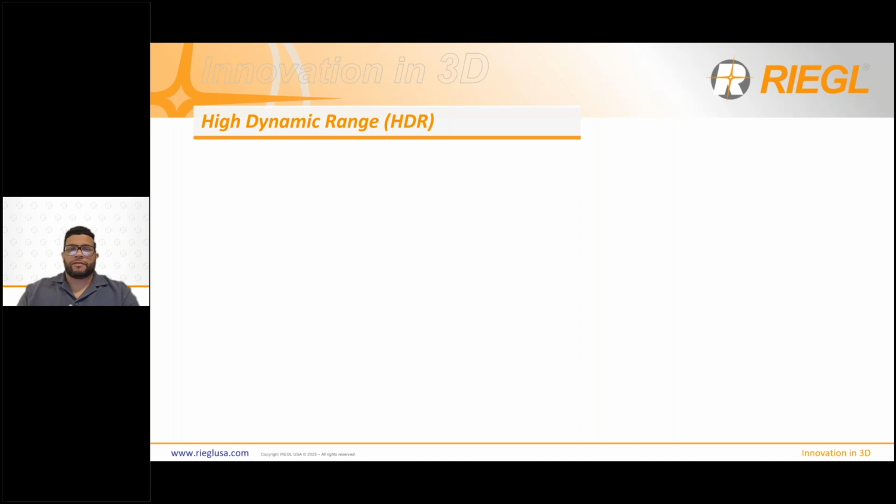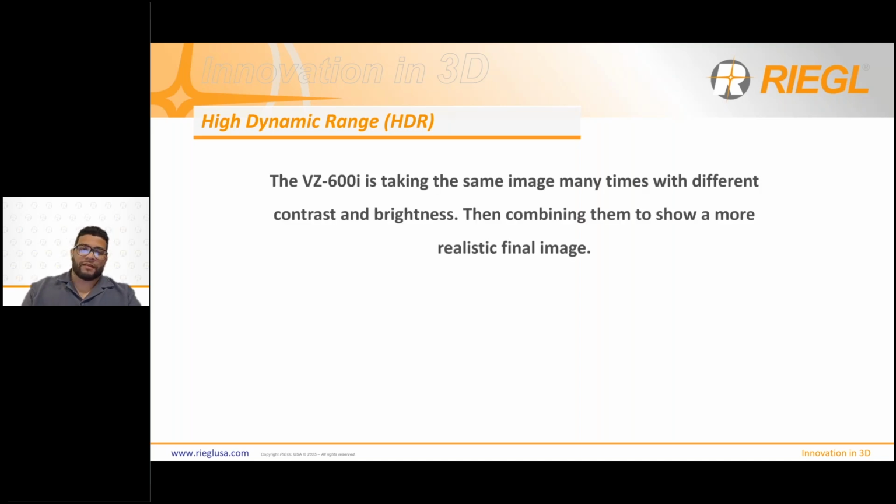Next really important feature, really highly requested feature, is going to be HDR for the internal cameras. I want to take a second to talk about how HDR is working on the VZ-600i. The VZ-600i is simply taking multiple images, the same image multiple times, I guess I should say, at different levels of contrast and brightness. Then we are combining those images to get one final image that is more realistic and true to what was actually there at the time of scanning.